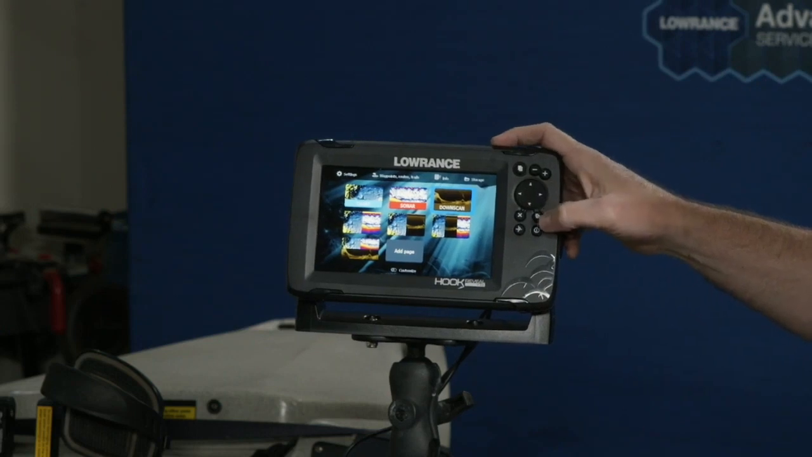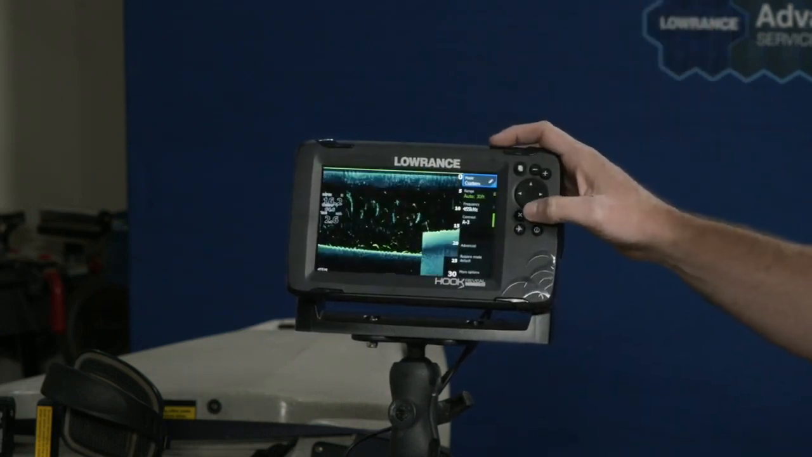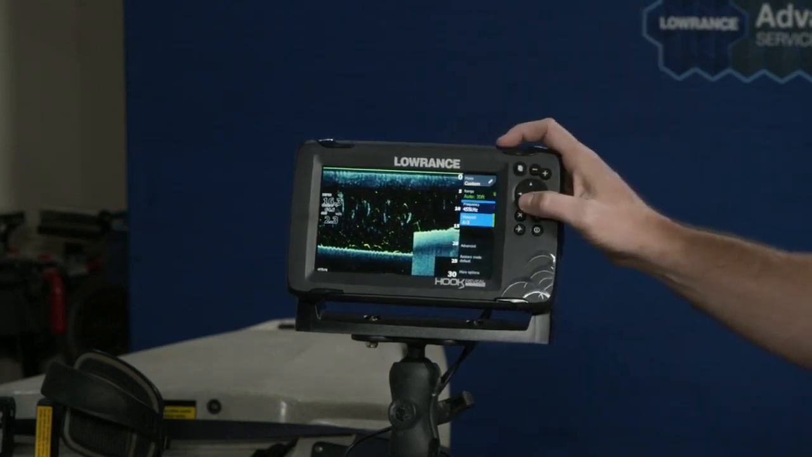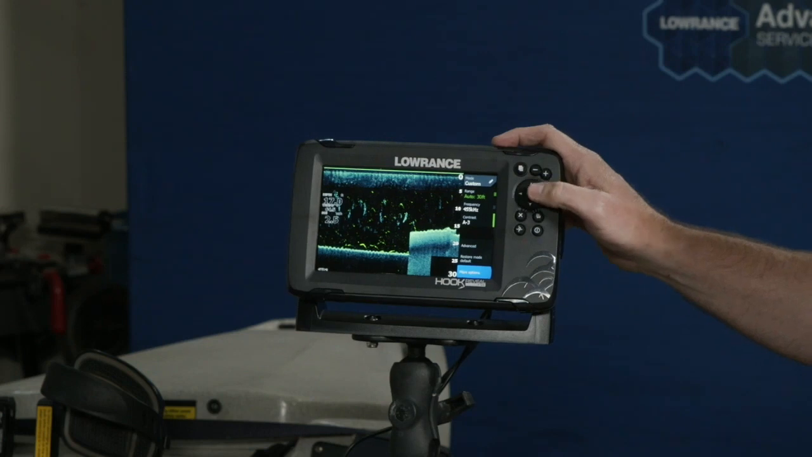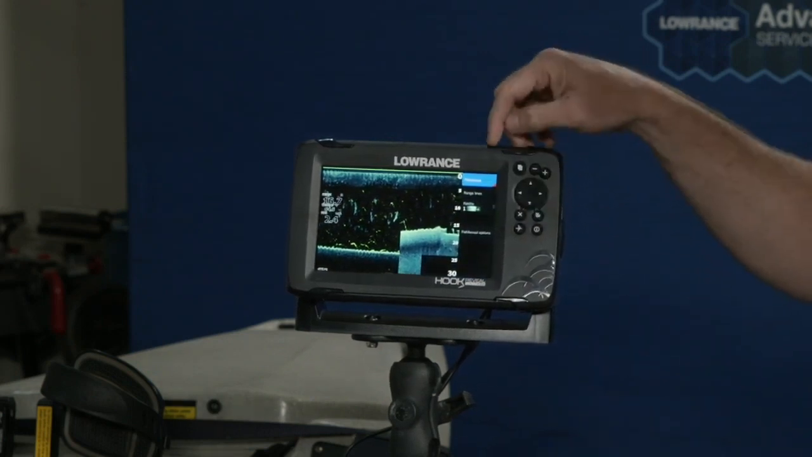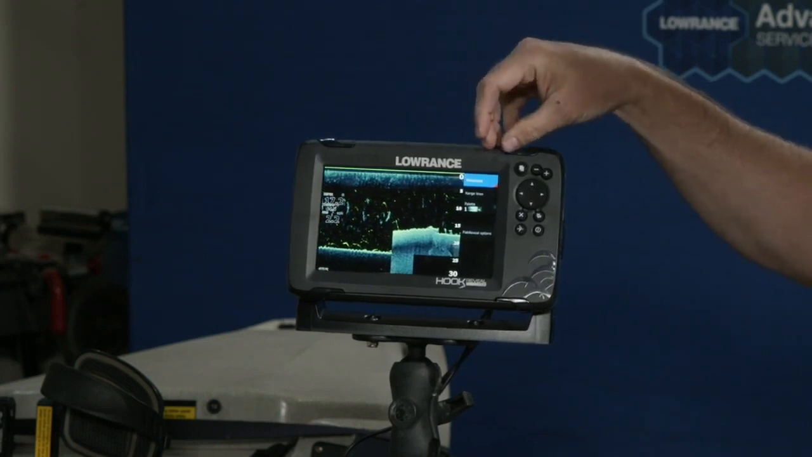The other thing I think we already talked about, but I do want to remind you guys that maybe if you're not a Hook Reveal user and you're tuning into this, or maybe you've got a Hook Reveal and you've accidentally turned off FishReveal, is again, FishReveal is on by default, but it can be toggled on and off within the DownScan page just by toggling FishReveal on and off.